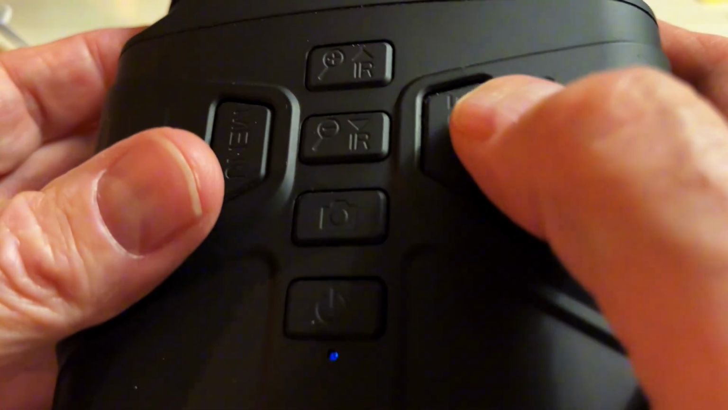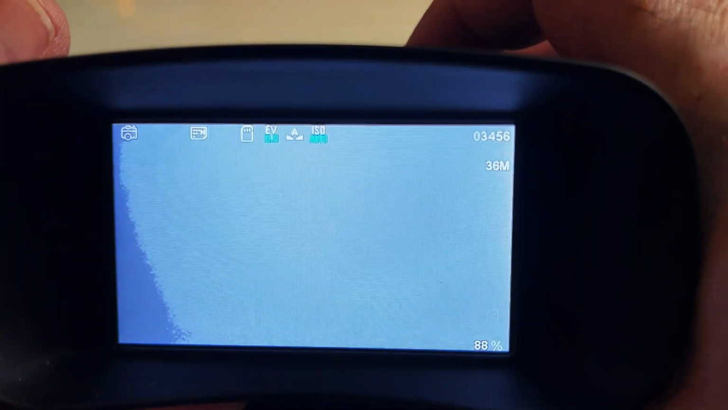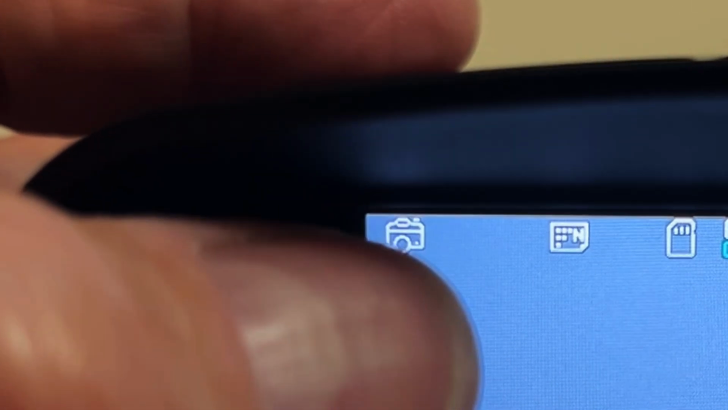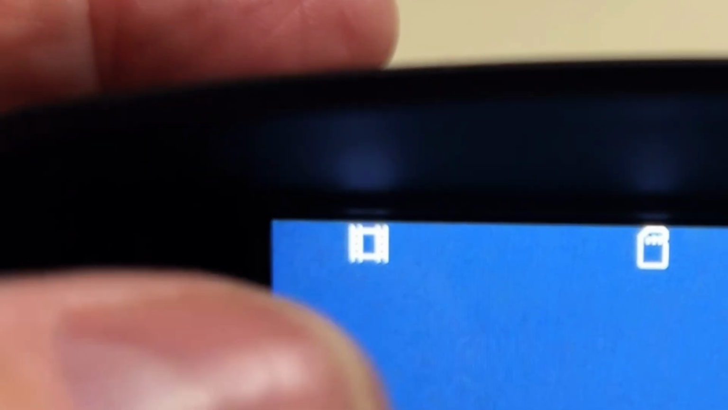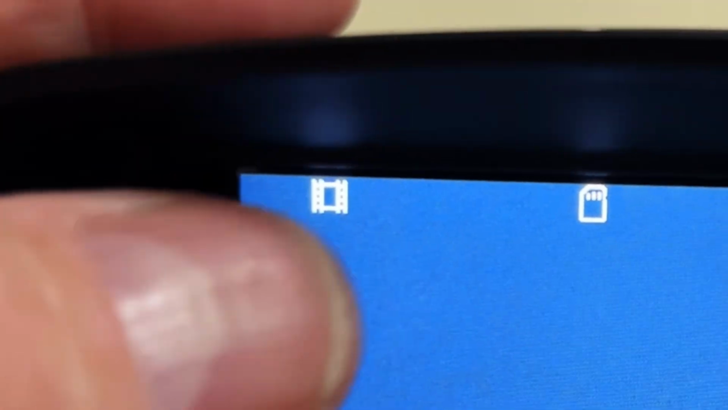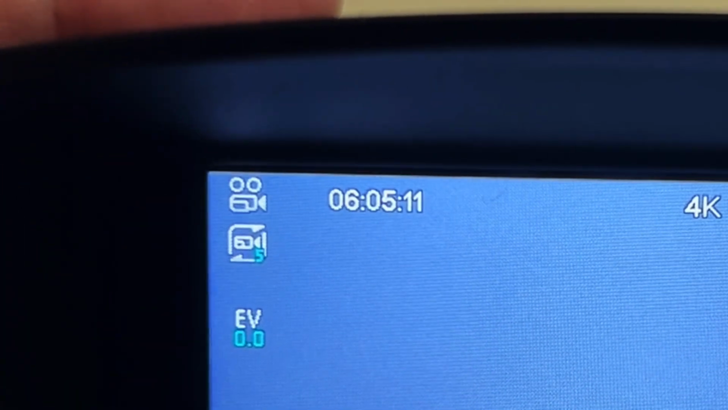Now if you want to switch between modes, this is your mode button, and that takes me to still photography. You look at this little logo up here. I can't get too close to it, but that's still photography. That, I'm not certain what that means. I think that's the review. Yeah, that's the review, what I've already recorded. And that's for video, because you get a little video camera up here.